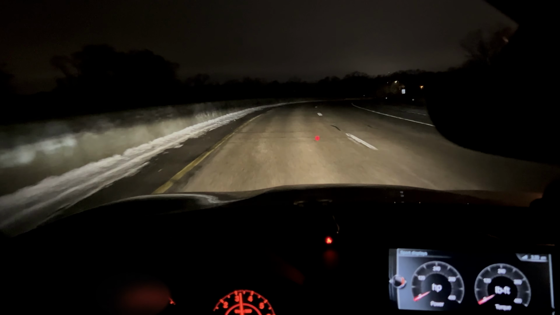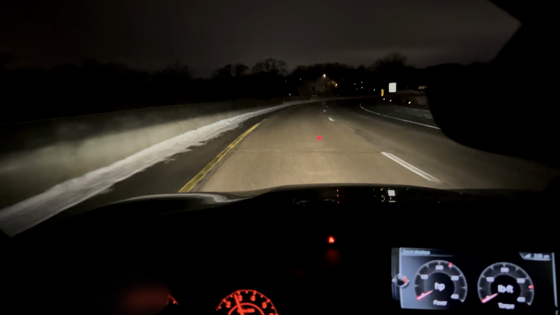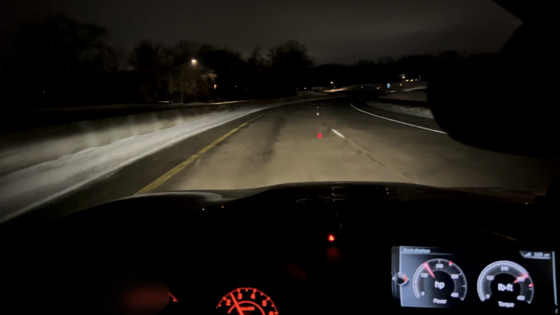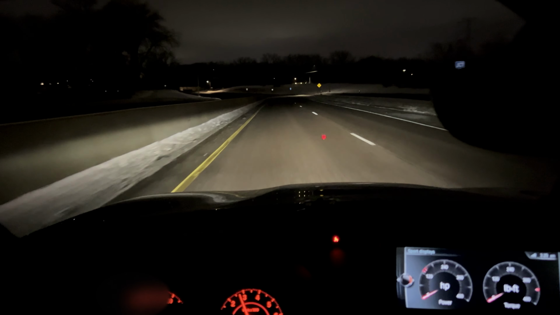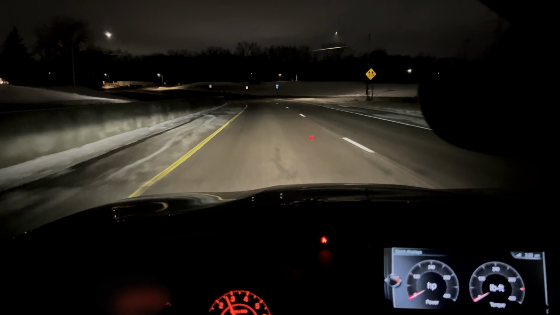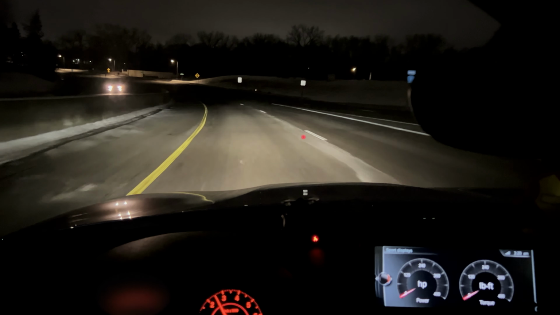Let's see if we can recreate it here. Well, the motor's too low. Going a little higher gear there. There we go. You can see the torque go all the way up, and I'm at 3,000 RPM. I wasn't joking, you guys. It's crazy.